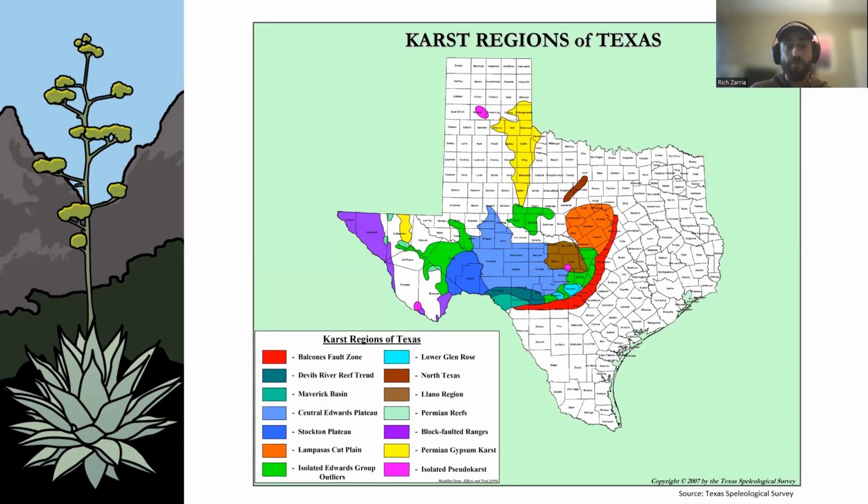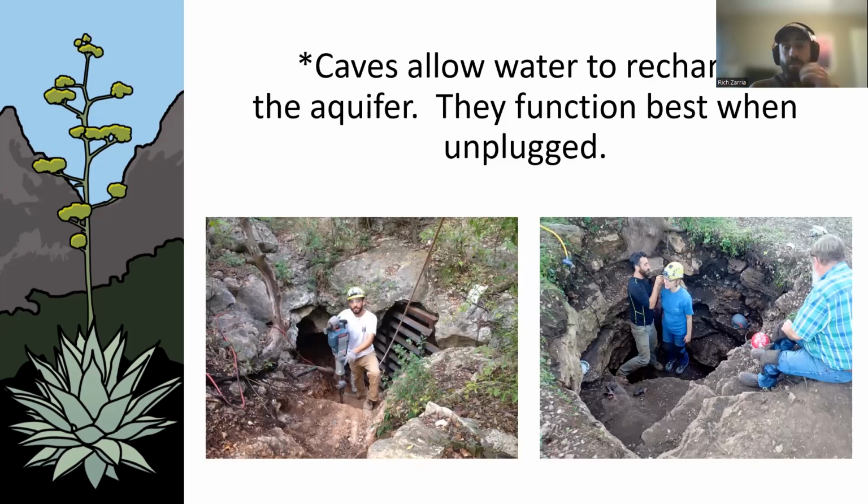So what's my personal motivation to find caves? Excuse me. This is a slide from another presentation I gave a while ago. Caves allow water to recharge the aquifer. They function best when they're unplugged. Caves get plugged for lots of reasons.